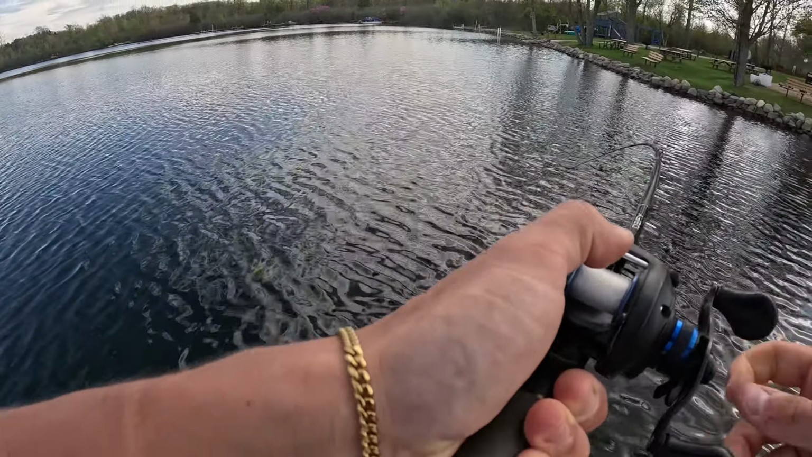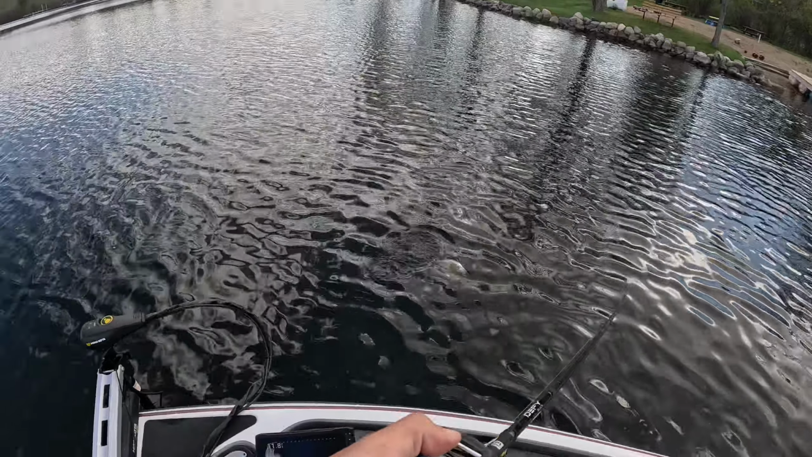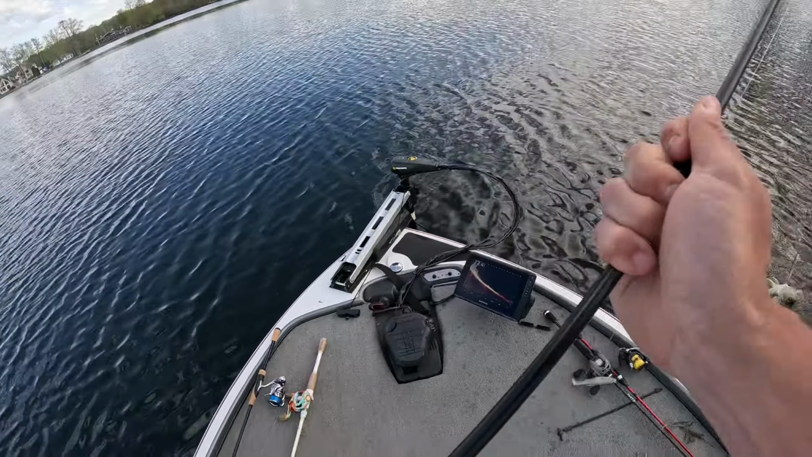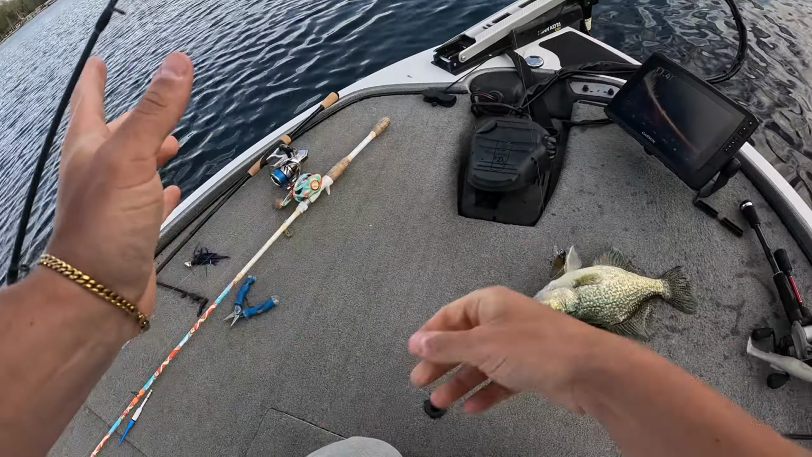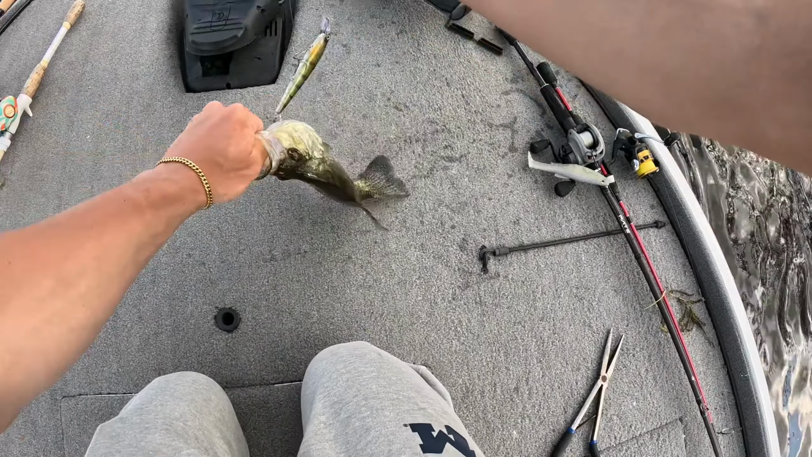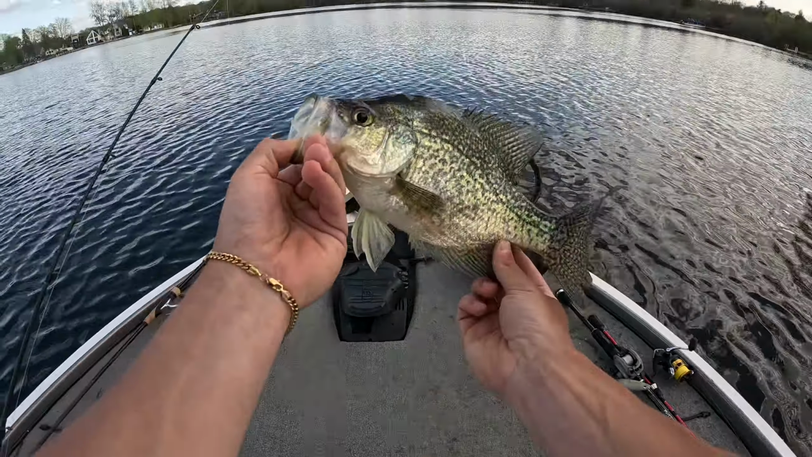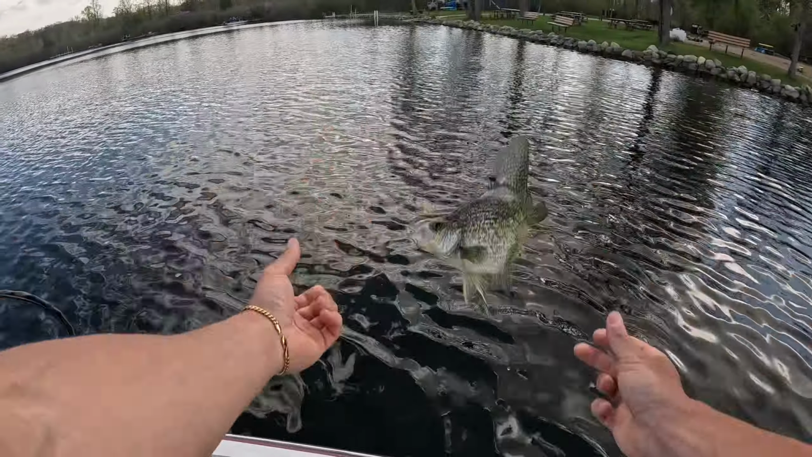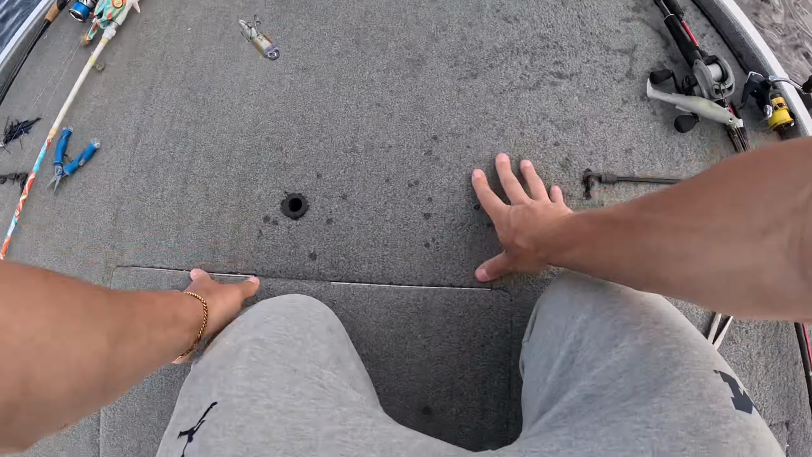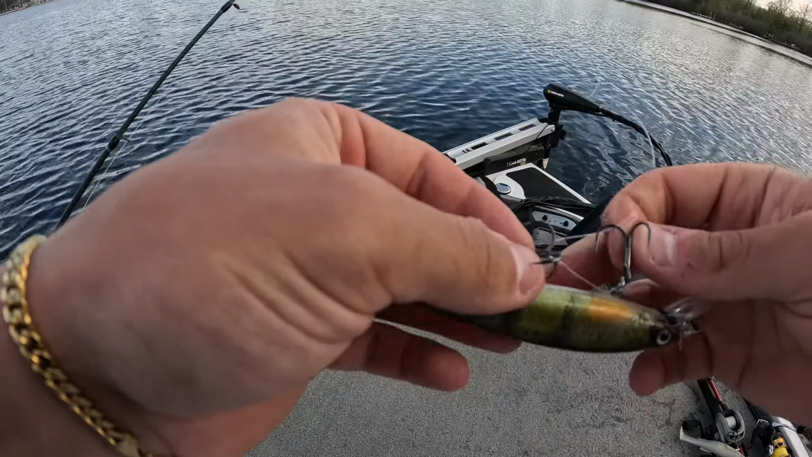That was sick. I just saw him come up and smoke. No, it's a freaking crappie. You guys, that is insane. Well, I was gonna say, I just seen him on livescope come up and smoke it, but it's another just giant crappie. Get him on back, and hopefully we can start finding some bass.